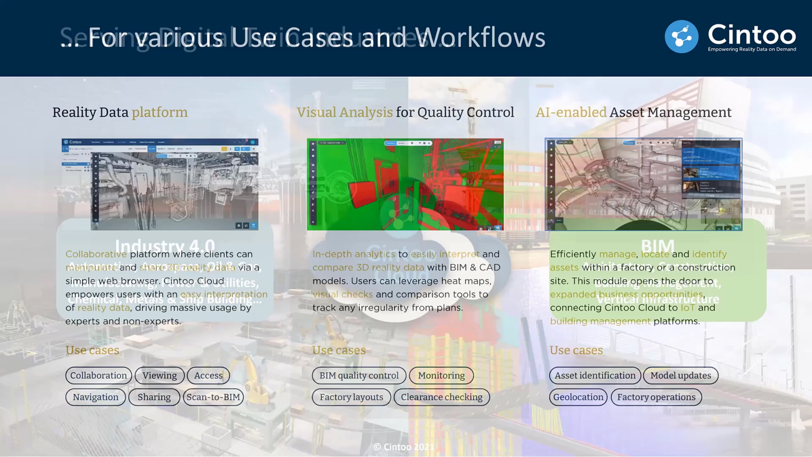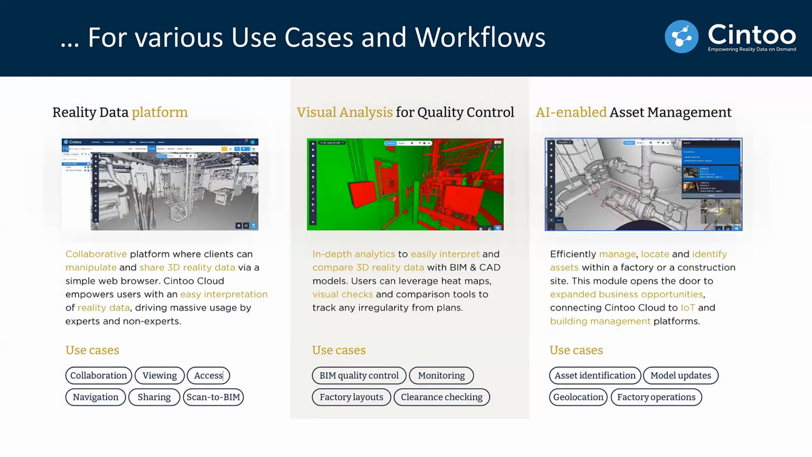So we have, say, basically three kinds of value proposition with the platform. First one, on the left-hand side, is a possibility to view, share, collaborate on your reality data in a meaningful way using this mesh-based viewing, which makes the data much easier to view and interpret. Now anybody can see the data. Anybody can go virtually on a job site without being physically on this job site. The second type of value proposition is around quality control, comparing your as-built conditions coming from your laser scan to your BIM or your CAD model, and making decisions based on that.